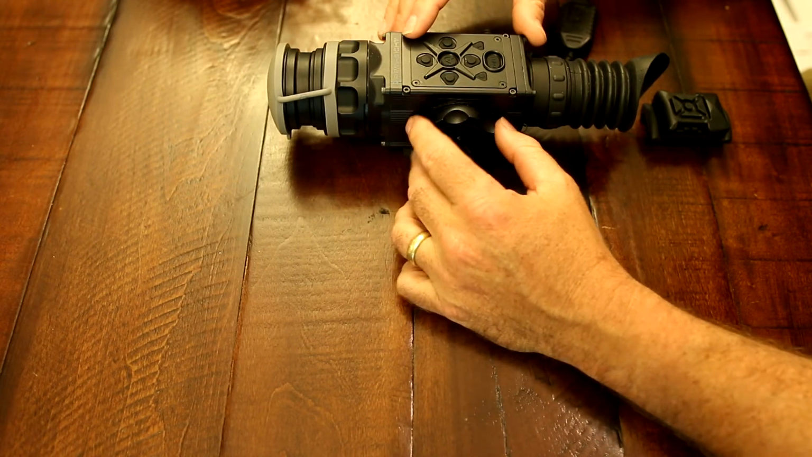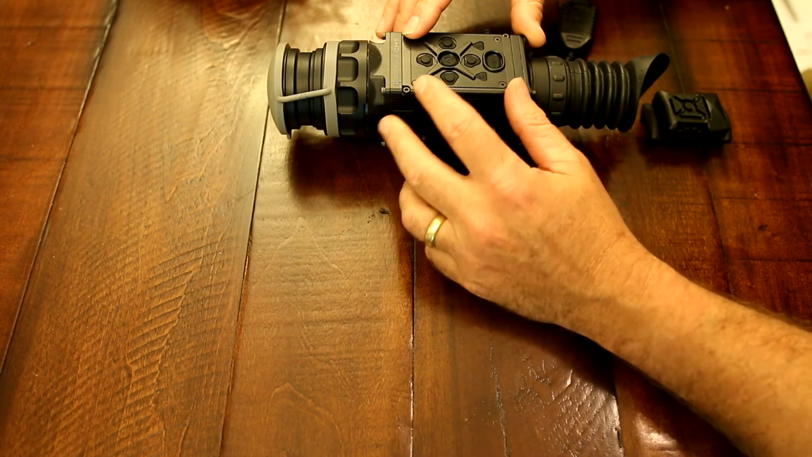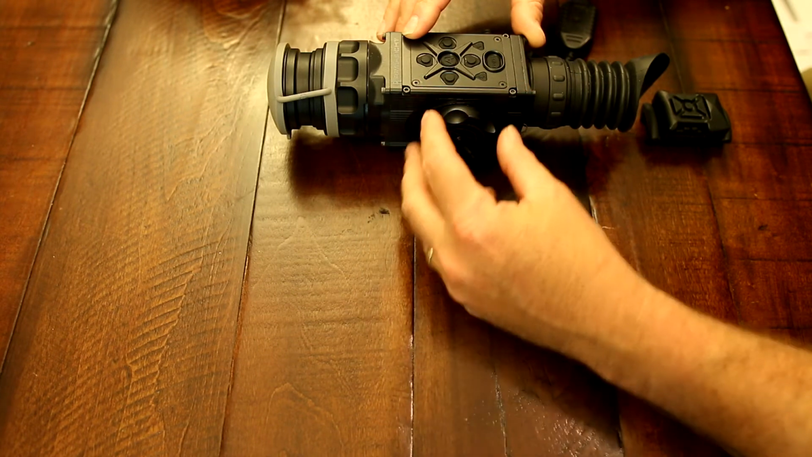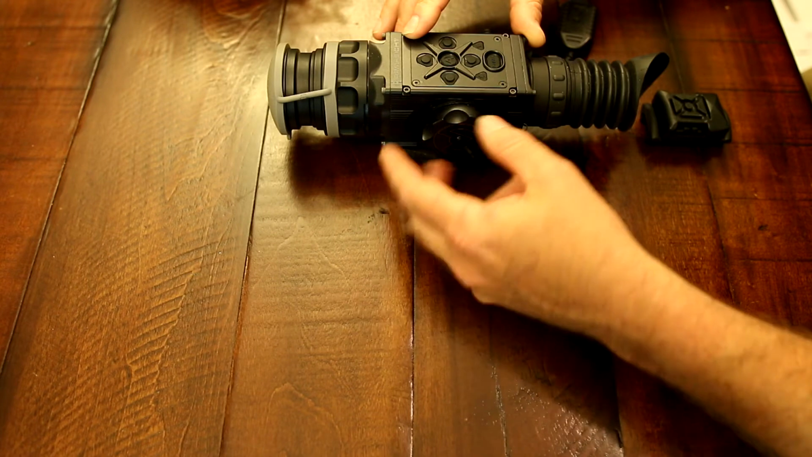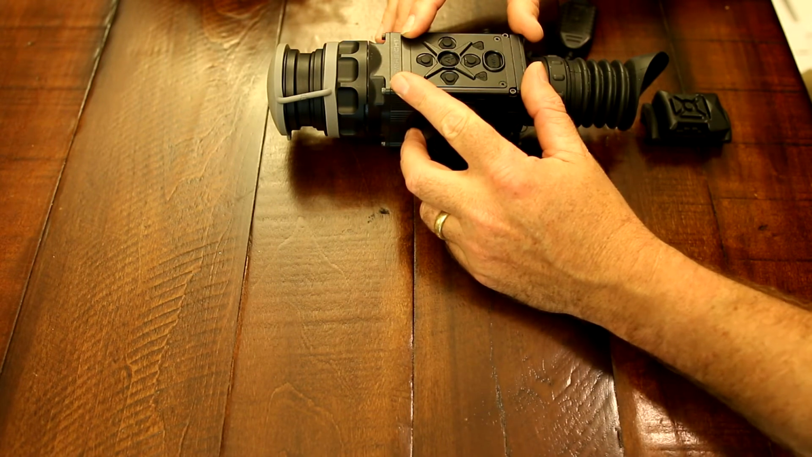Something that you don't see is there's an adapter that goes onto the battery port here. Right now it's running on CR123s. You can actually unscrew this, screw an adapter in, and place a canister with 4 AA batteries. Screw this top back on and you can run it off of 4 AA batteries. But that's not here for now.